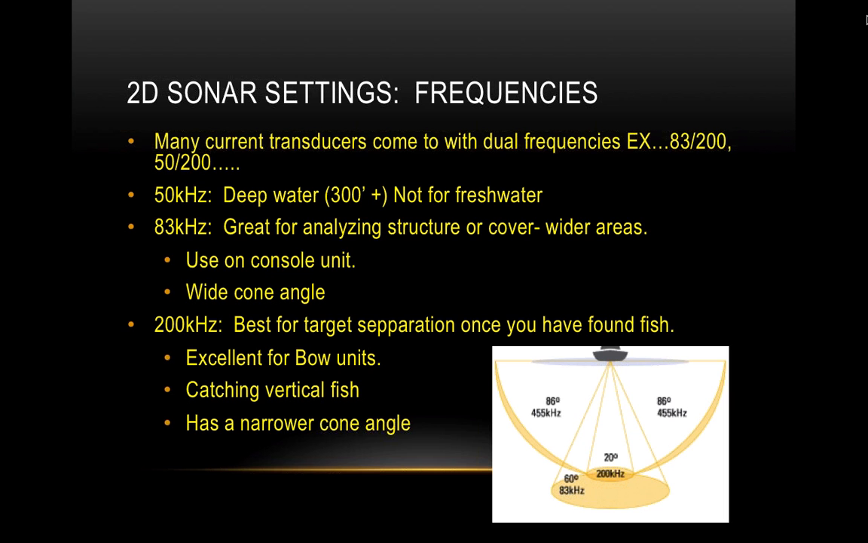So first off, we've got the lower frequency, 50 kilohertz. That's for deeper water. Lower frequency is going to be able to penetrate deeper water much better than the higher frequencies, which will kind of be filtered out by then. So for the deeper water, 300 feet plus, if you're a saltwater guy fishing that super deep water, that's the frequency you want to use. It has a real broad scope. You're scoping out a lot of area down there, and it works in real deep water.